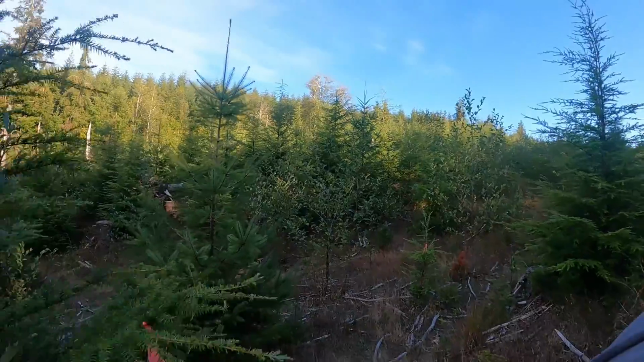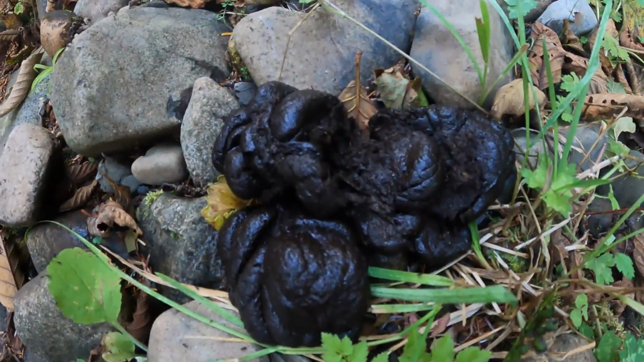Hey bear! On our way from retrieving game camera SD cards to see what we got on them, and stumbled across this nice, fresh, and tasty pile. Flies and everything. That's not been there long, so we'll get moving since it's starting to get late and get out of here before Mr. Bear comes for dinner. Or Mrs. Bear.